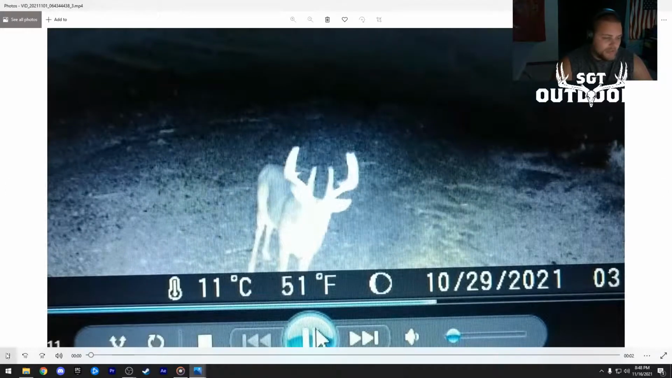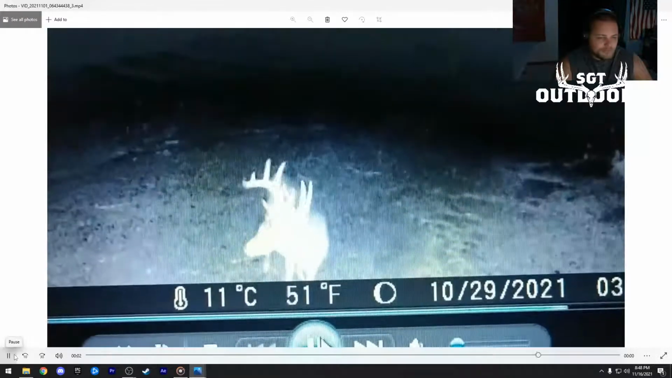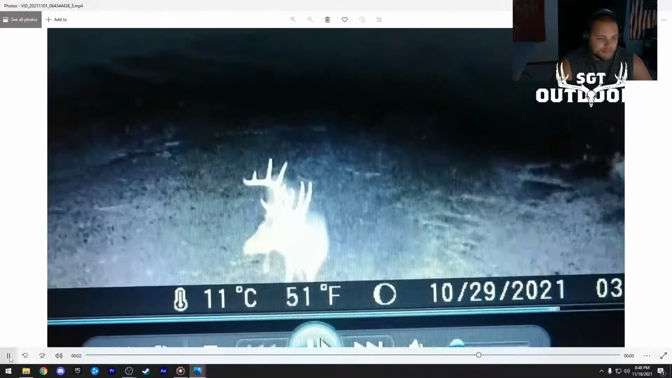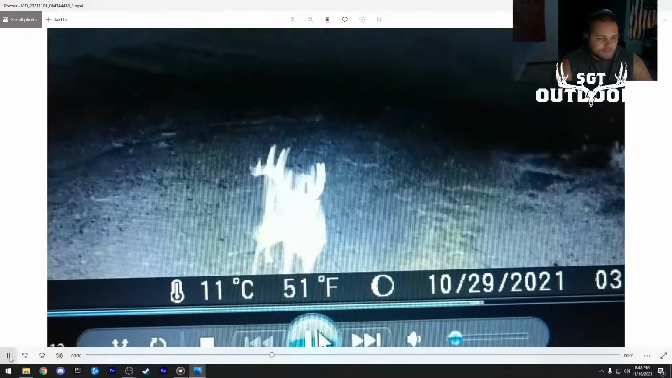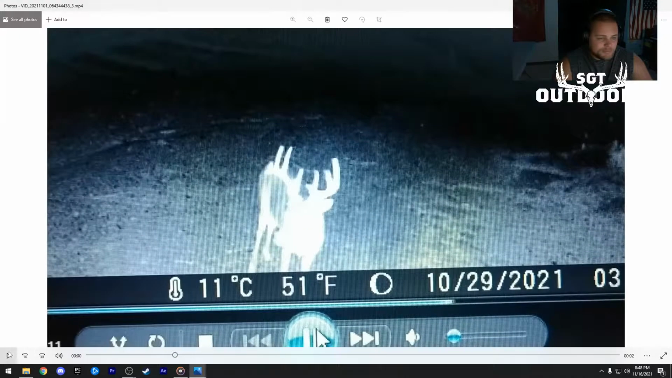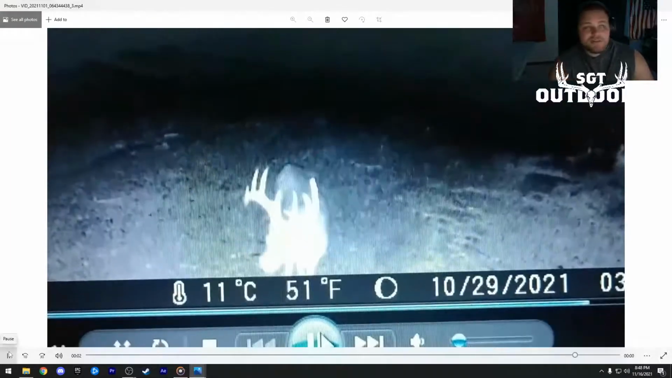Buck two. Oh, this is a video. Oh man, look at the brow tines on him. That's a great looking buck. What a 10-pointer. That's a stud.